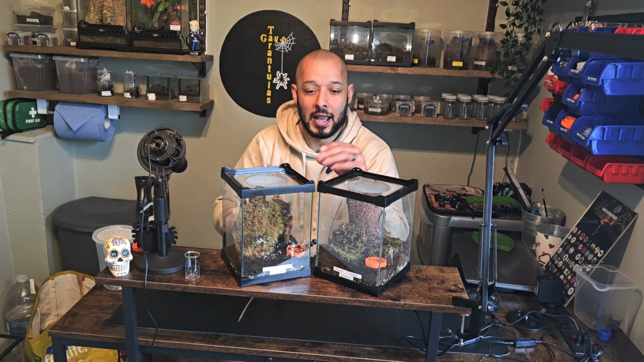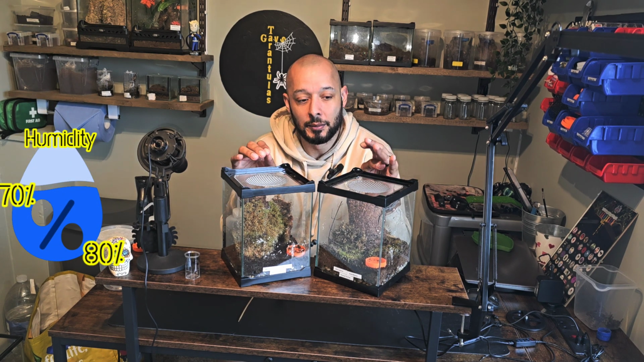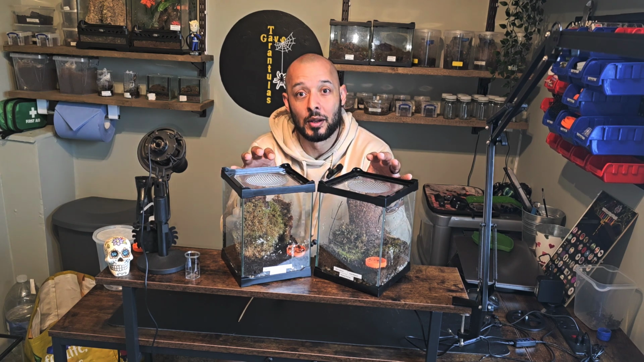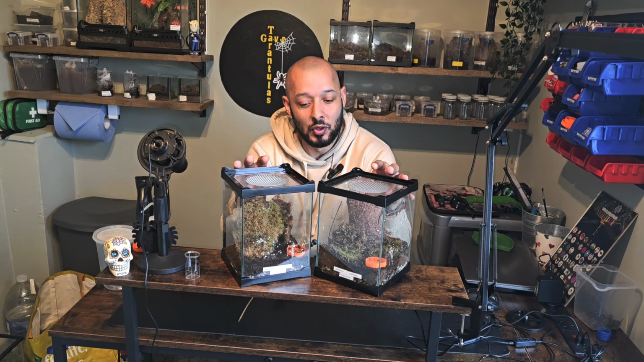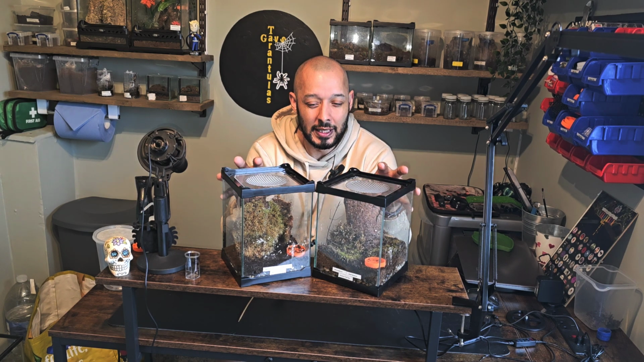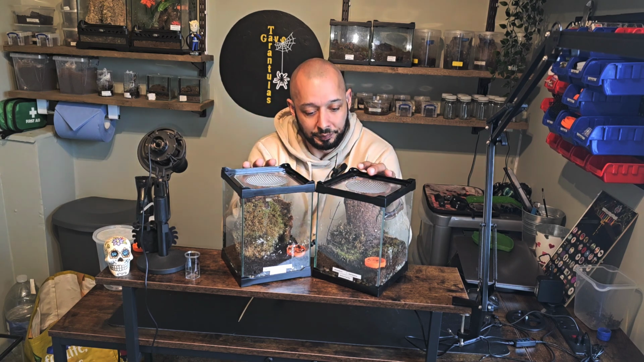But the problem I have with these two is trying to feed them. I can chuck a cricket in and the cricket will run around, and then later on in the evening, they'll come out and they'll get them, but I'll never see it. And I've not seen these since last year, really, until I've moved them in to the new spider room.